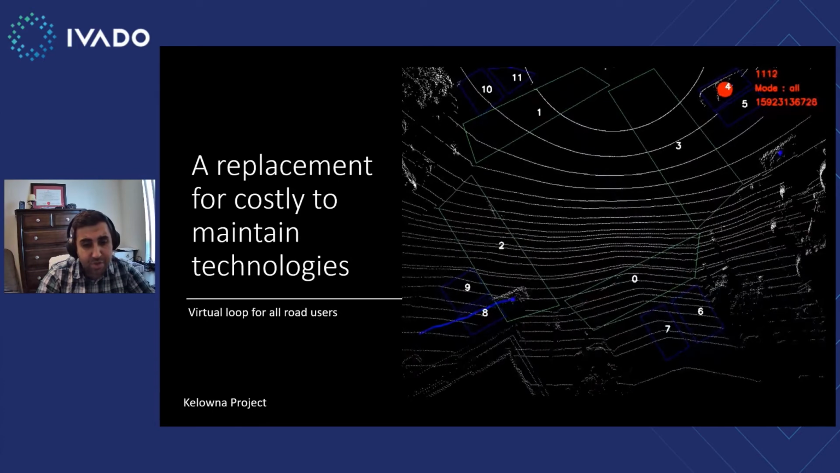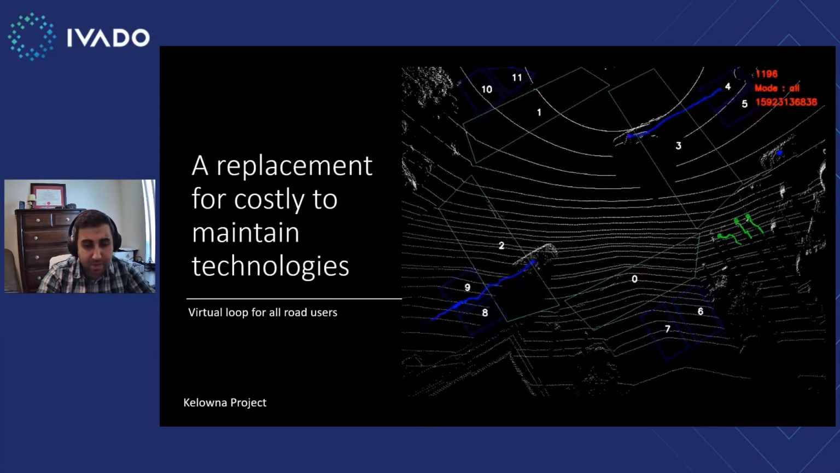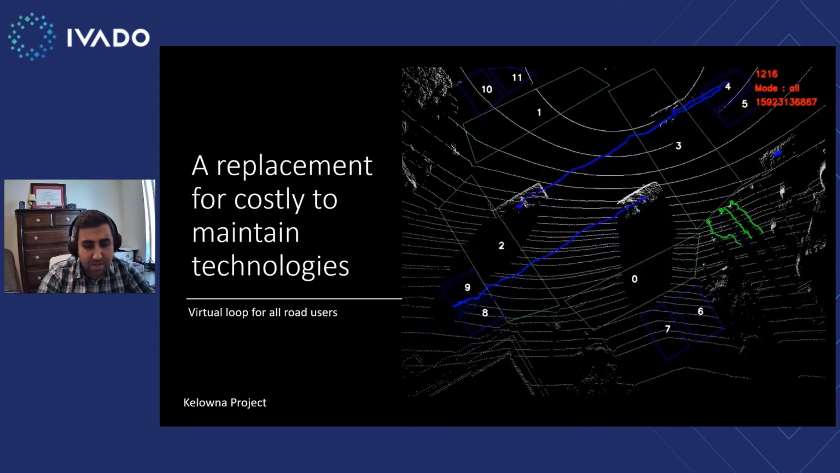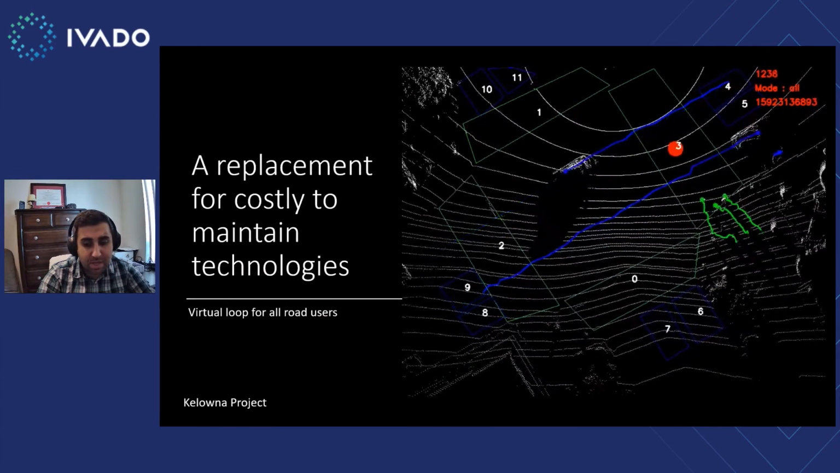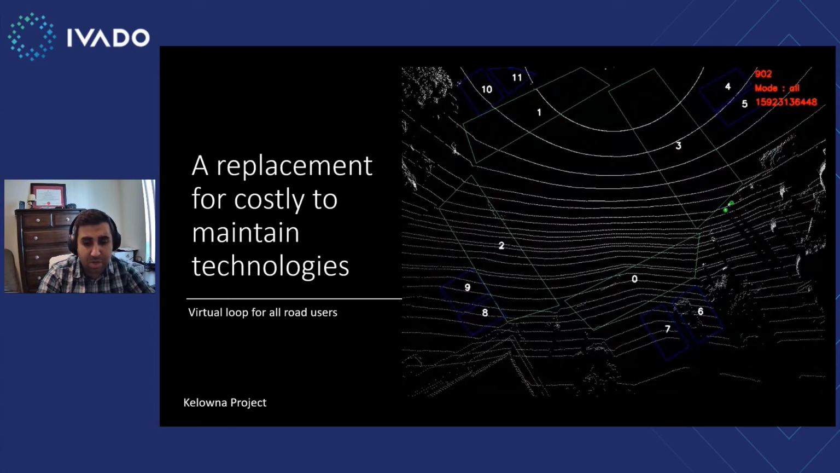And this is another opportunity: we can convert this data into standard safety messages and share it with connected vehicles. And as you can imagine, this technology can be easily adopted for other applications that require accurate and reliable multimodal object detection, such as railway crossing, trespassing monitoring, intrusion detection, among many other